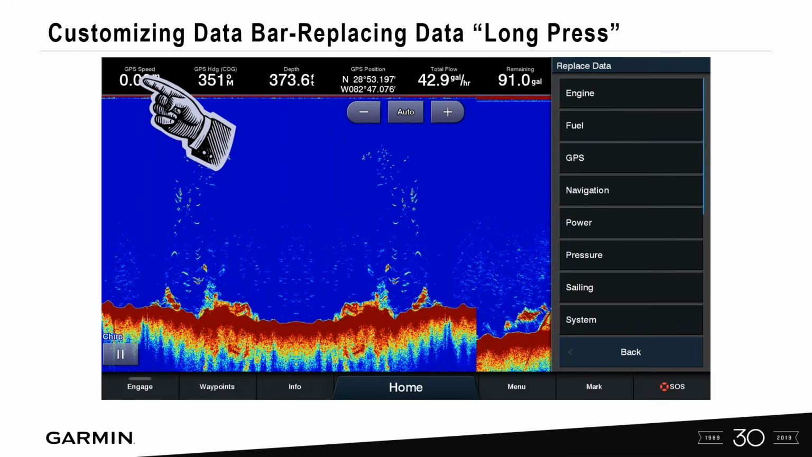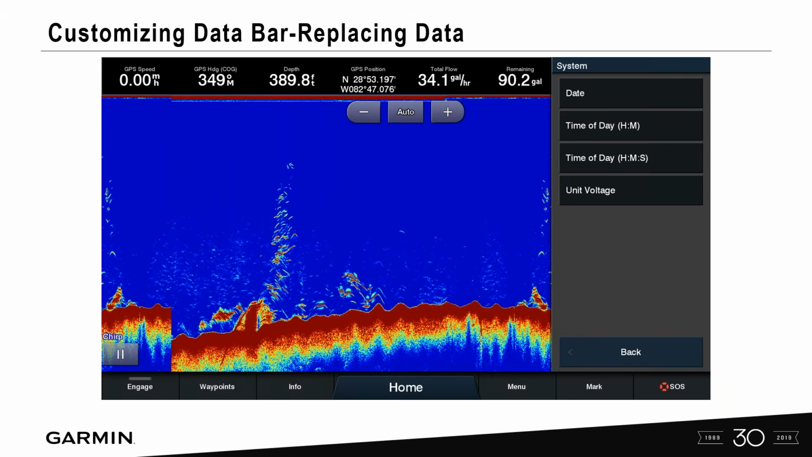It'll just be empty. So let's go in here and we're going to select system, because what I want to do here is actually change that speed to time of day. So maybe I'm fishing a tournament and I want to make sure I see that time of day up there, and then I can go ahead and replace that data.